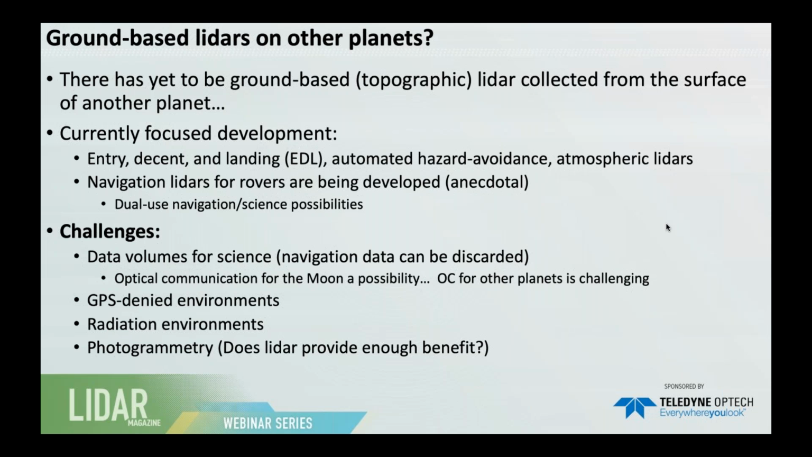So if we talk about the challenges of LIDAR in terms of planetary exploration, I'm a LIDAR geek. I really think that LIDAR provides a level of detail and accuracy that you don't get from photogrammetry. But they are tremendously volume heavy. So data volumes for science would be enormous, right?